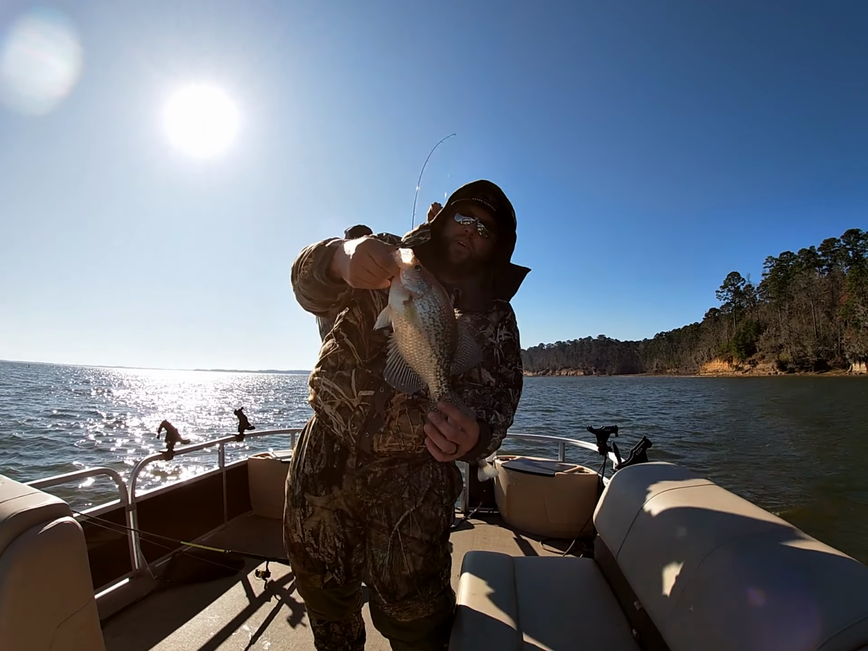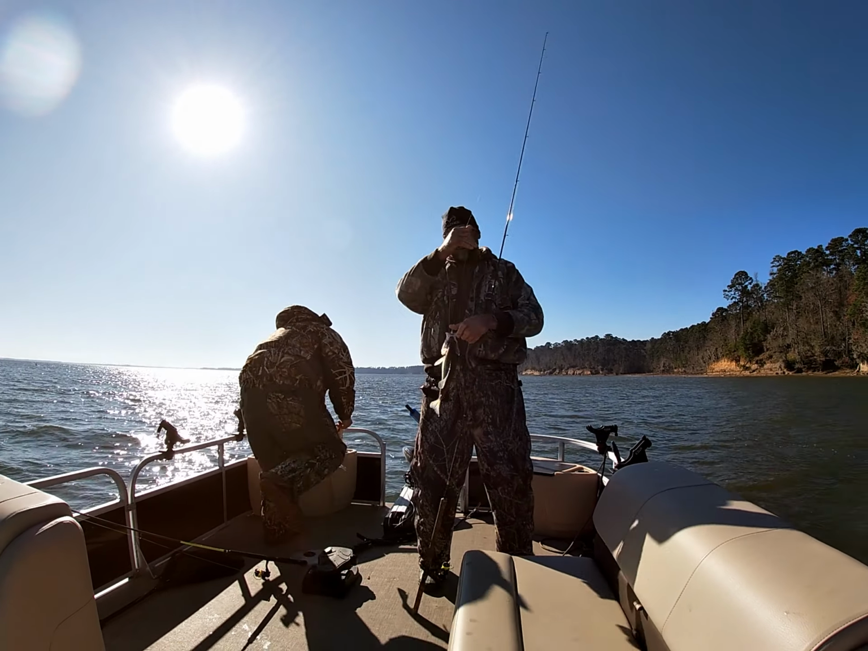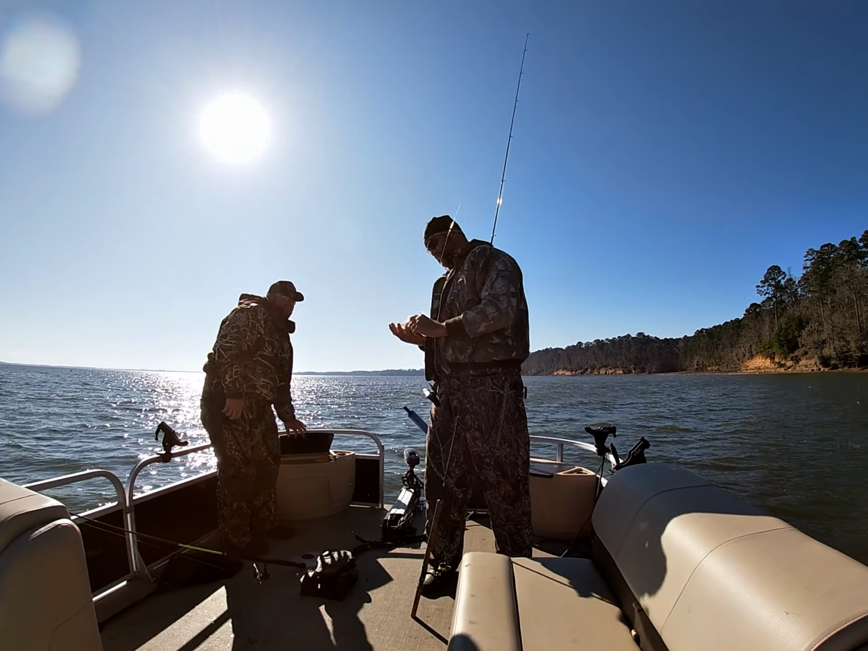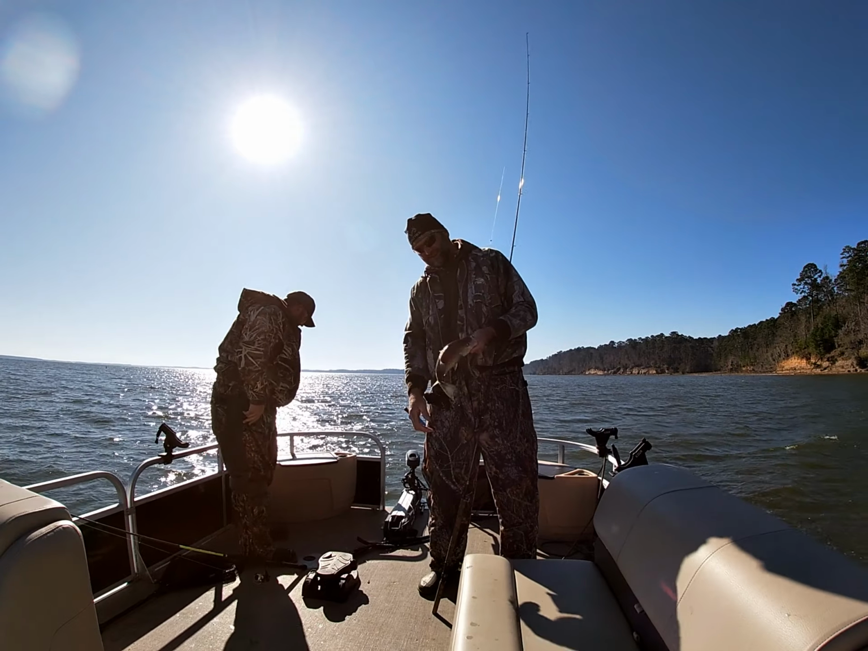Beat that thump. Gotta love the thump, boys. Two nice fish right there. That's a good one, right? Oh yeah, that's real good. Big old feet. Full of eggs. Look at the back on it. Thick. Pretty fish.